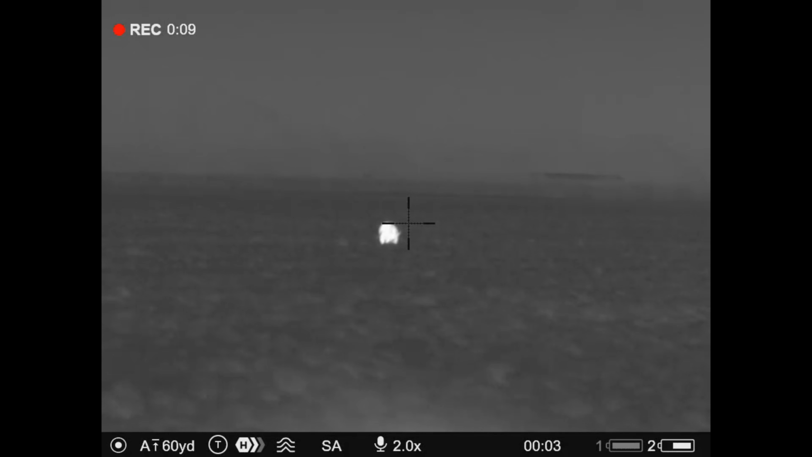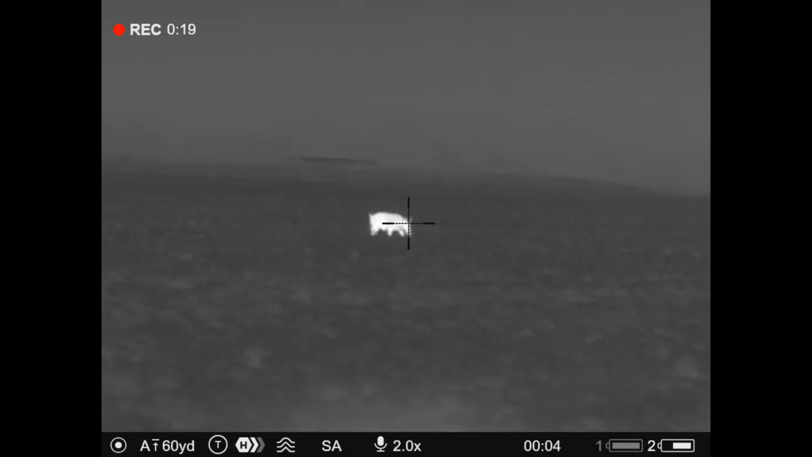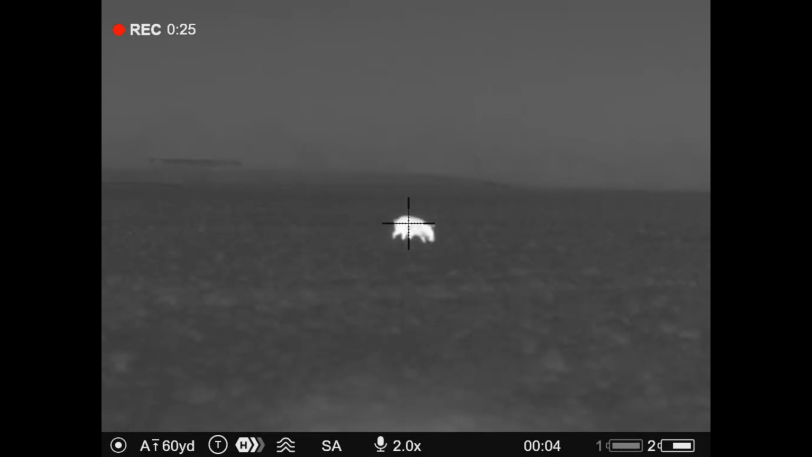And so even though you may not be looking through it, it's still on. It's still being powered. It's still running. It's still there. But that is going to be a power draw. Now, 6 hours, that's going to get you through plenty of the night. And then, again, doing a battery change on these is super simple, quick, fast, and easy.